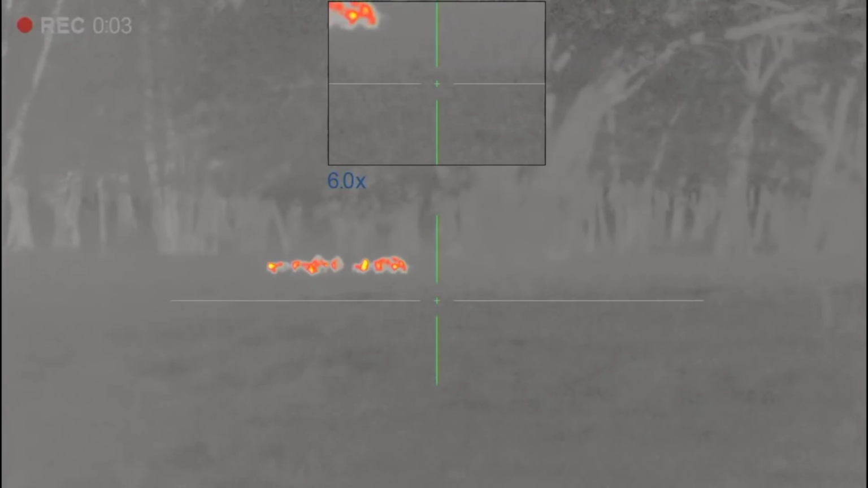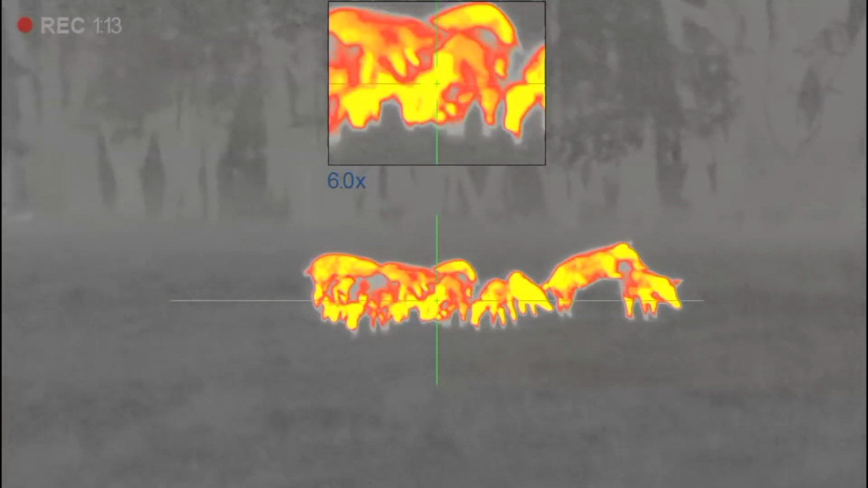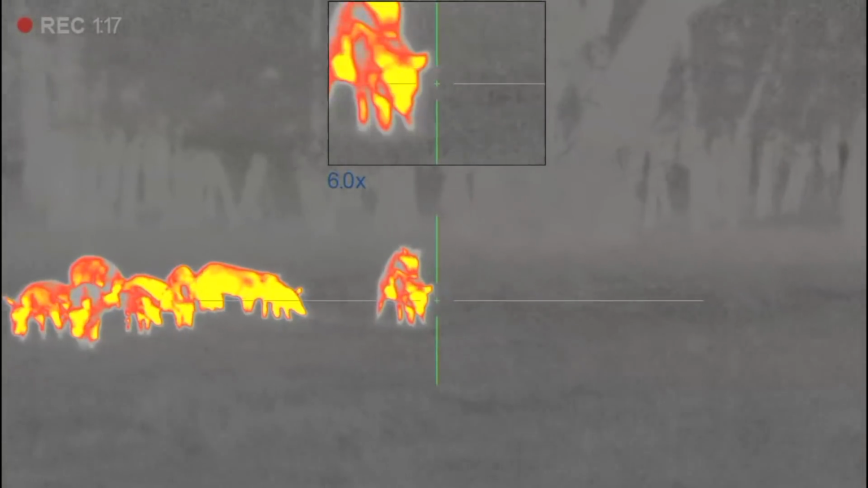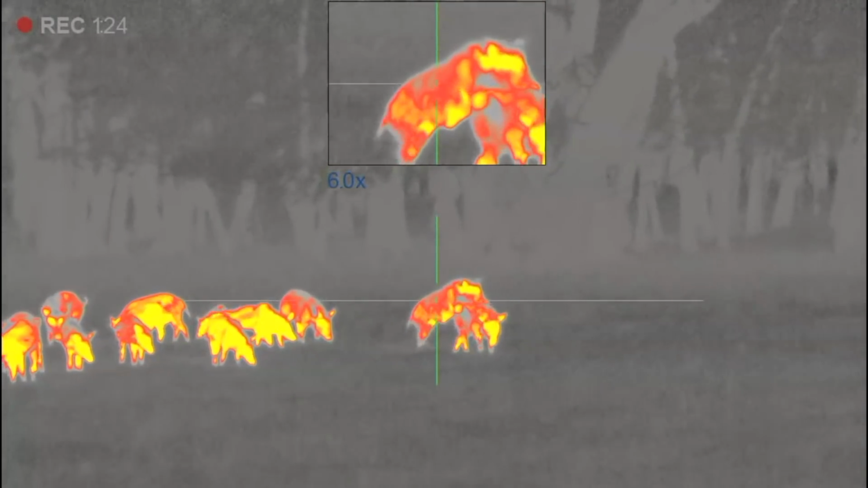At 2:35, I heard a noisy sounder at roughly 175 yards away. I worked up to about 100 yards, and when I got behind my Pulsar Thermion XG50, I was surprised to see the hogs were working my direction. I will confess, I was really tempted to take a shot at this frisky young boar, but I knew it would be better to target the bigger, mature sows, and we'll pick up the action from here.